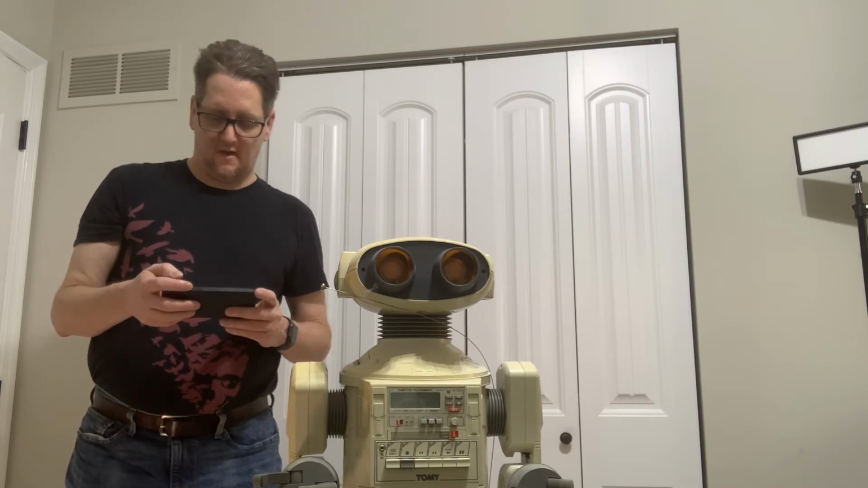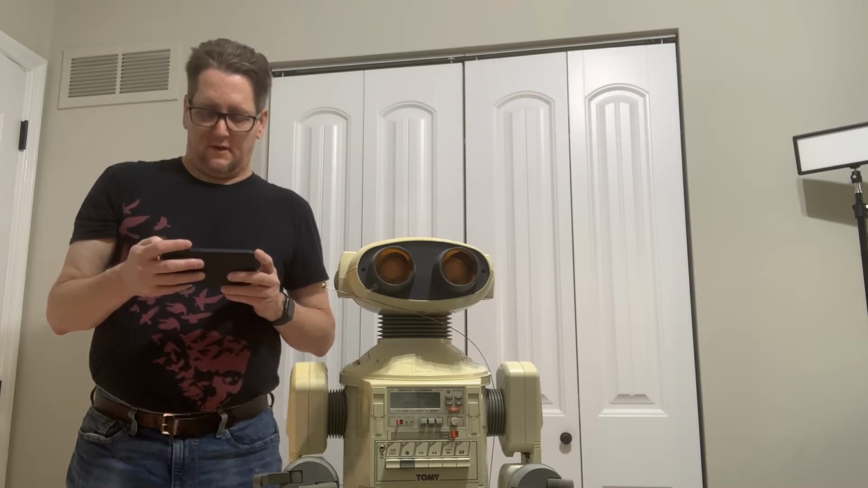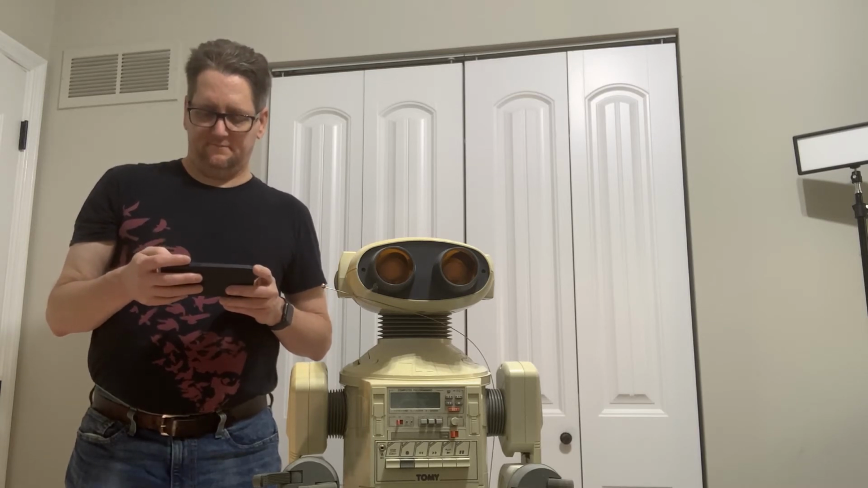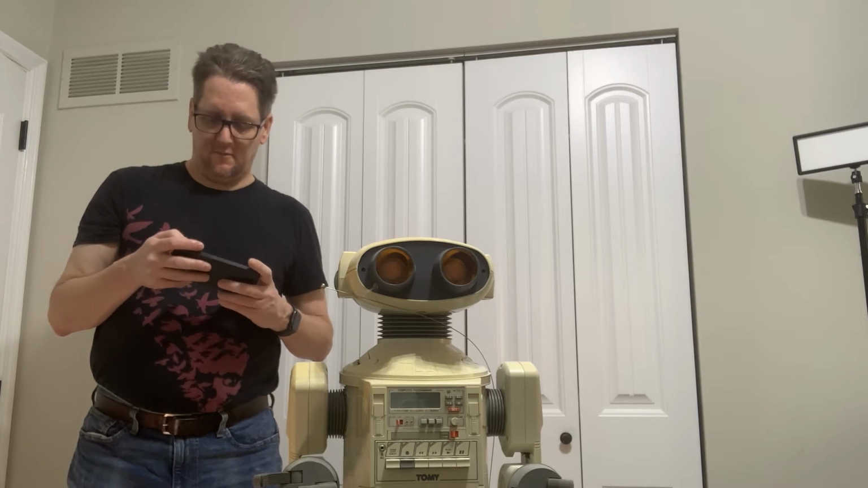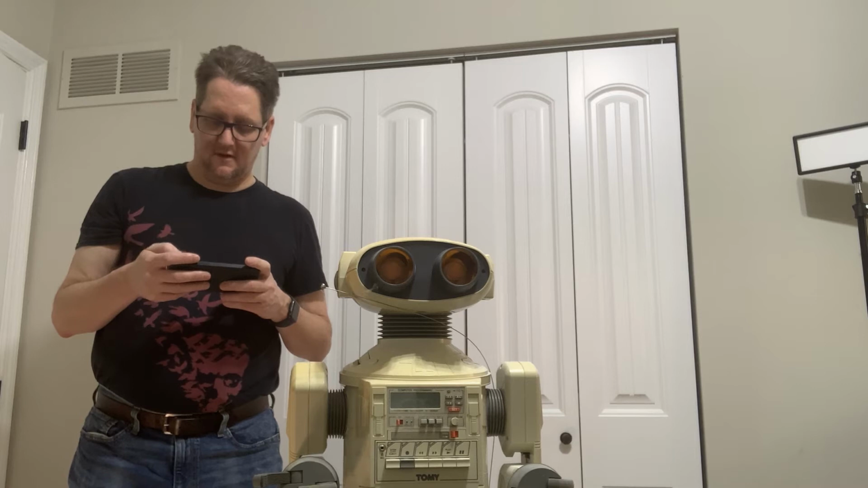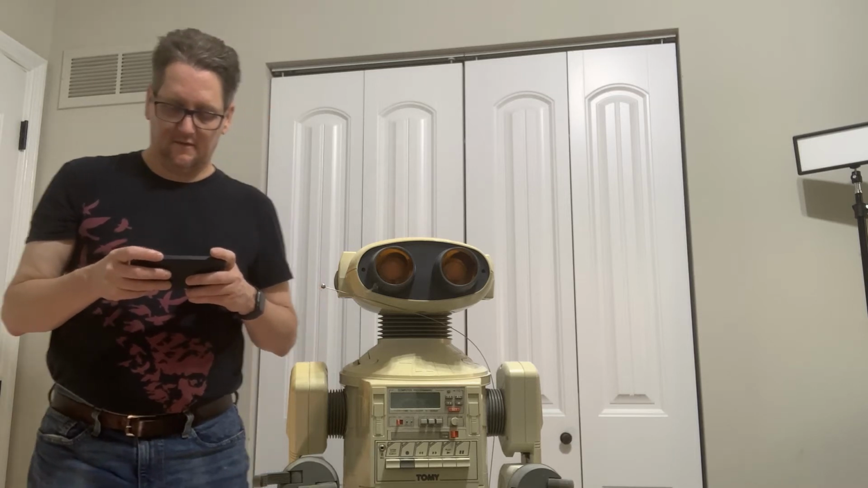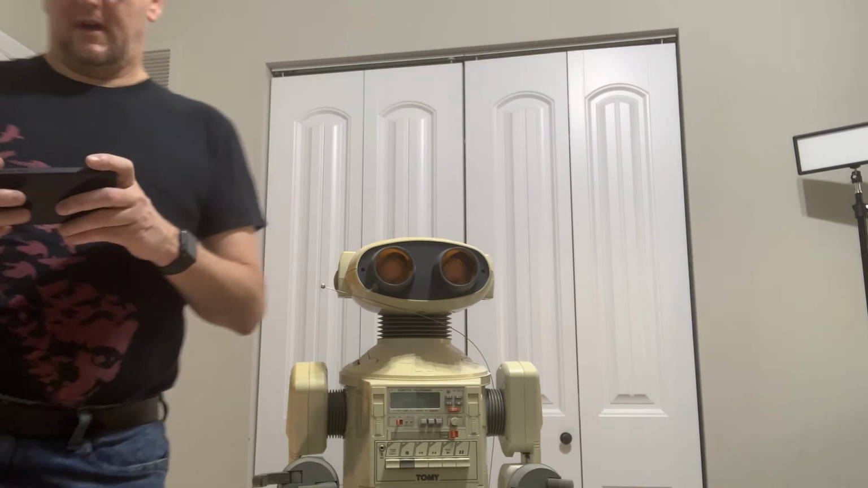So that right there got things pretty good, I think. It might have actually gotten a little bit of an offset in one of the arms, so I may have to redo that scan. I'm going to look at it real quick. Okay, so I'll show you what we got.